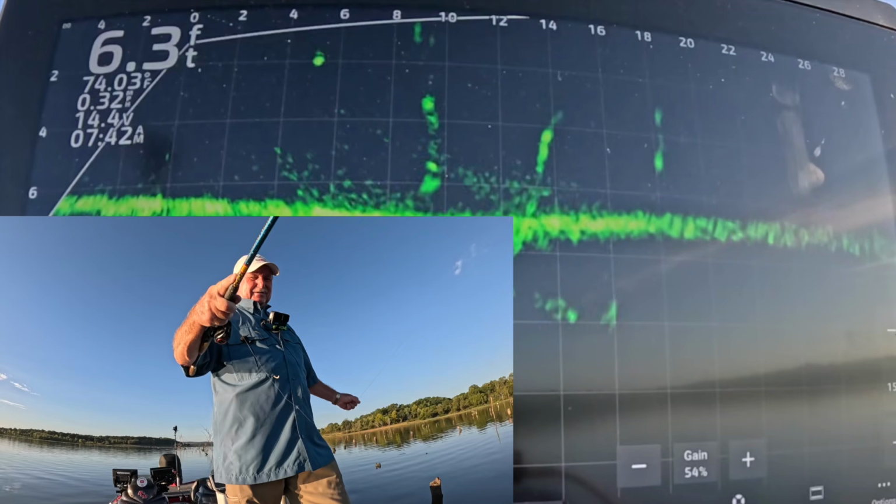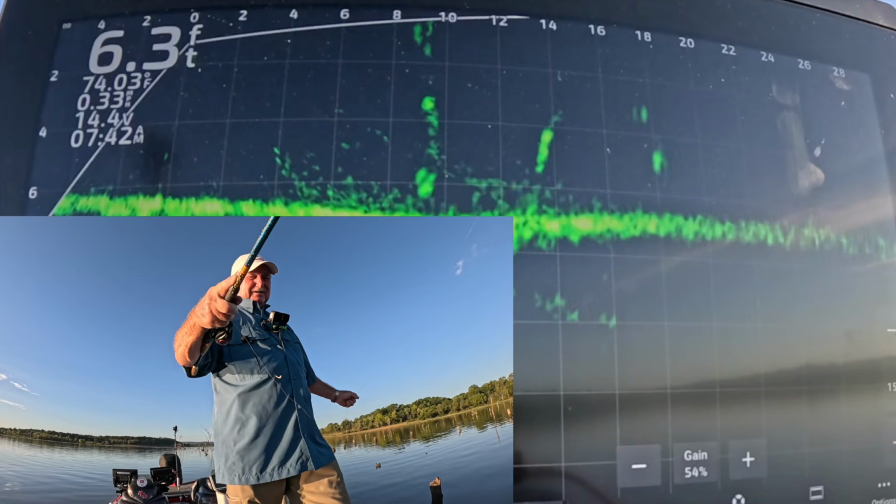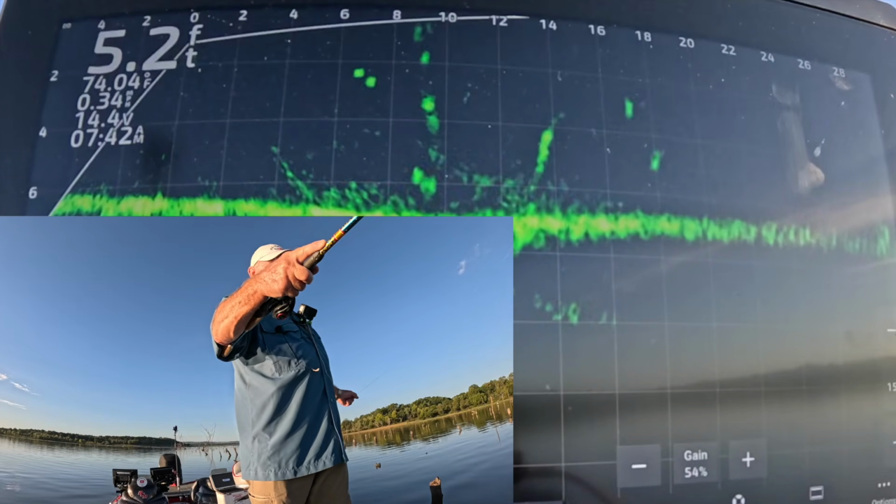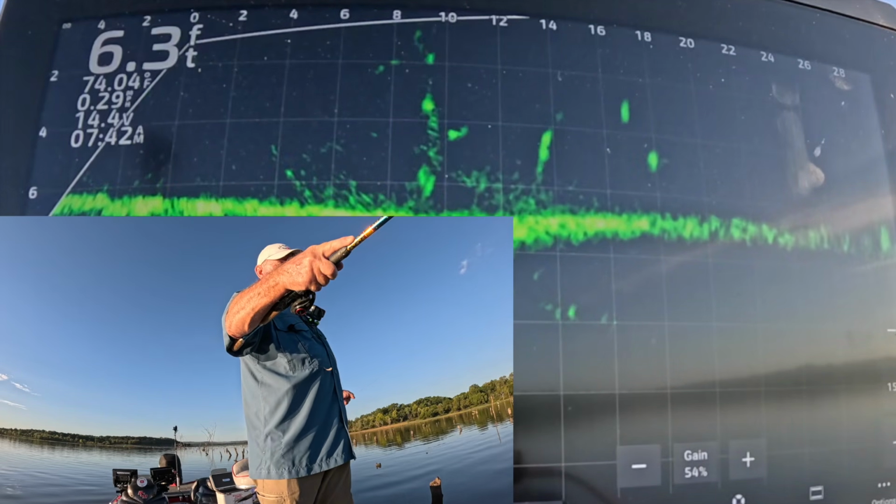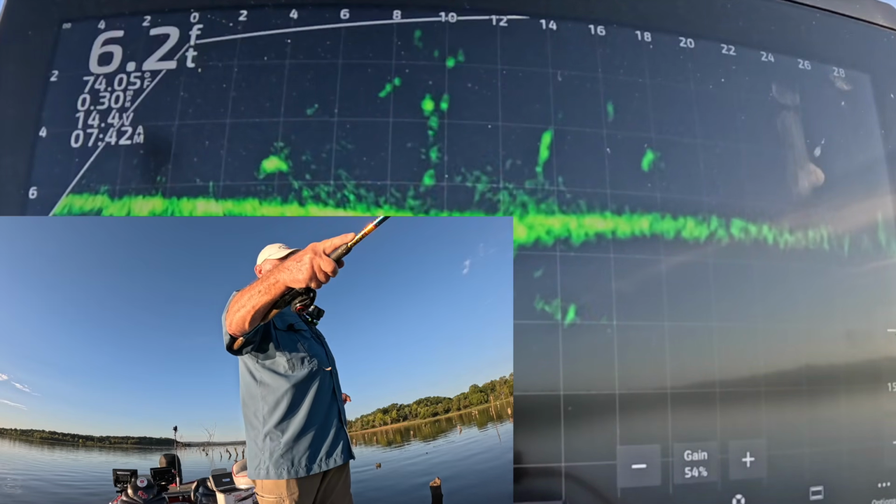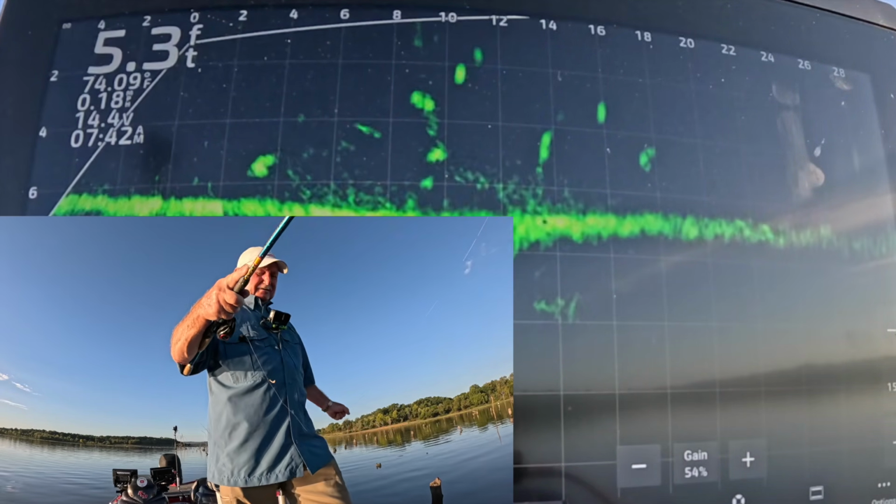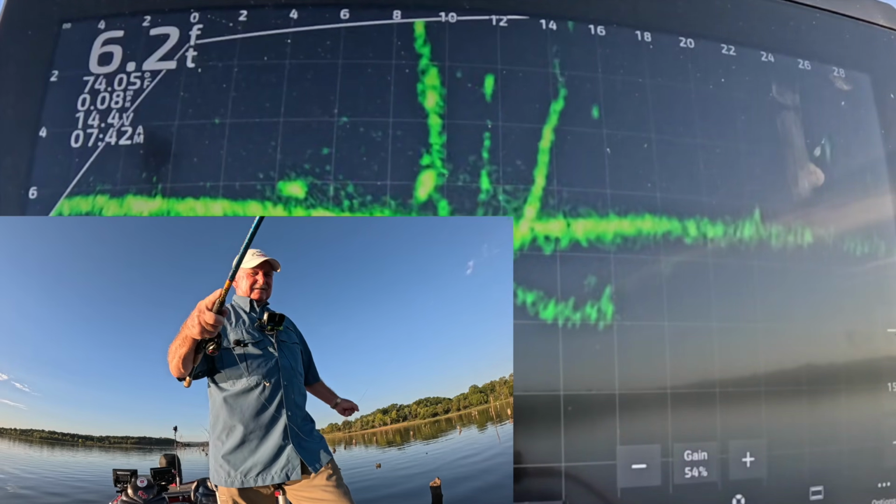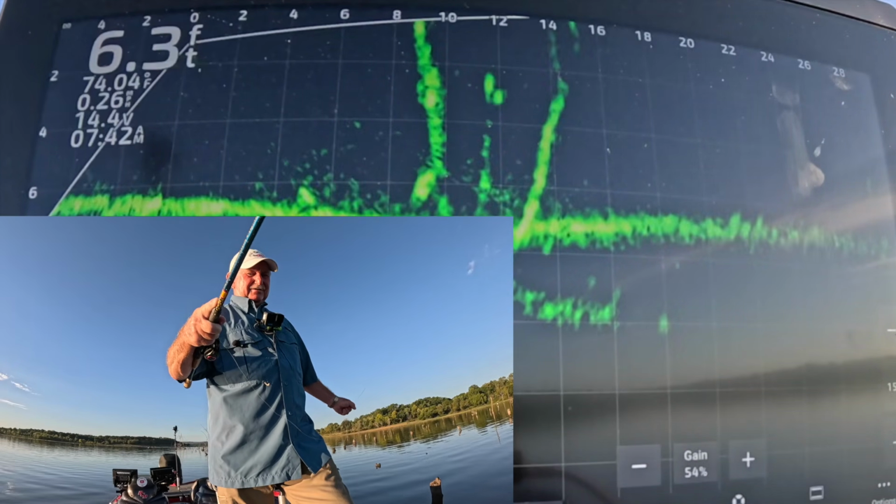Come on. I'm gonna irritate the daylight out of you till you run off. Oh yeah, that minnow is scared to death.